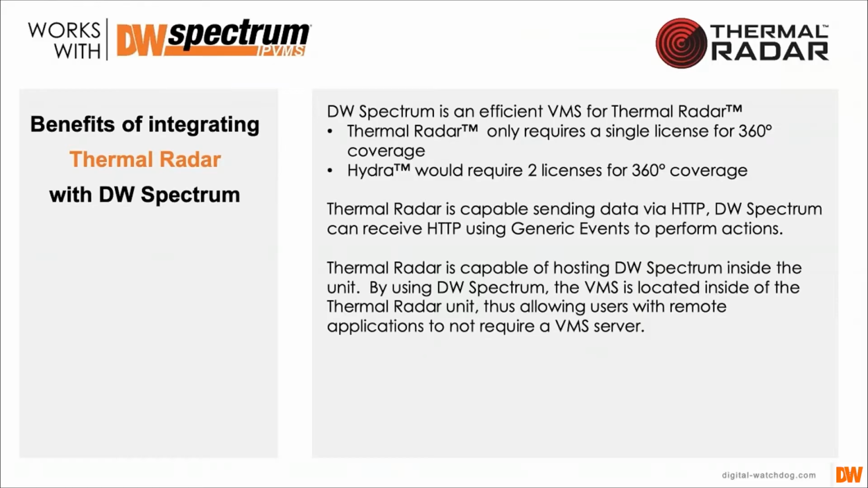It's a very efficient VMS. In what I like to term, it's got a very small footprint, so it doesn't require a lot of heavy servers to do it. And we're able, in fact, to run the DW VMS, or the Spectrum VMS, on the thermal radar. So on the head unit, inside the thermal radar camera, we can be running the VMS platform, which is a really unique capability that we have.